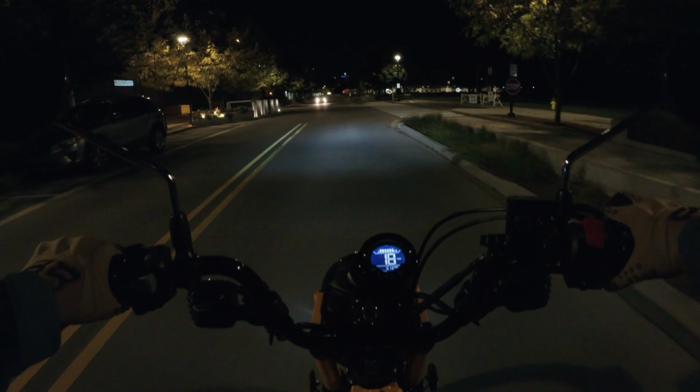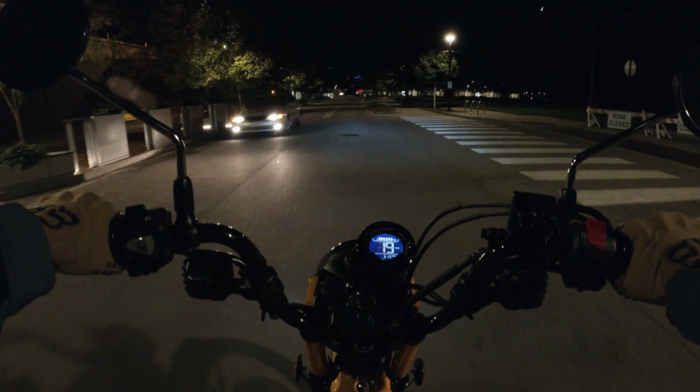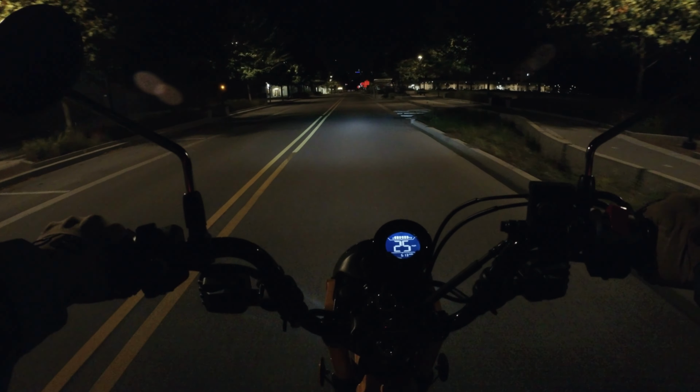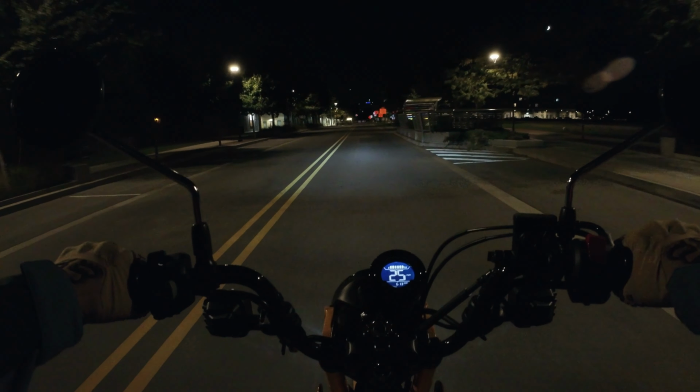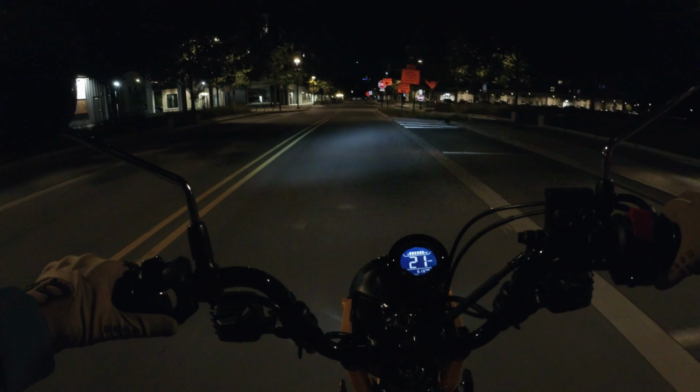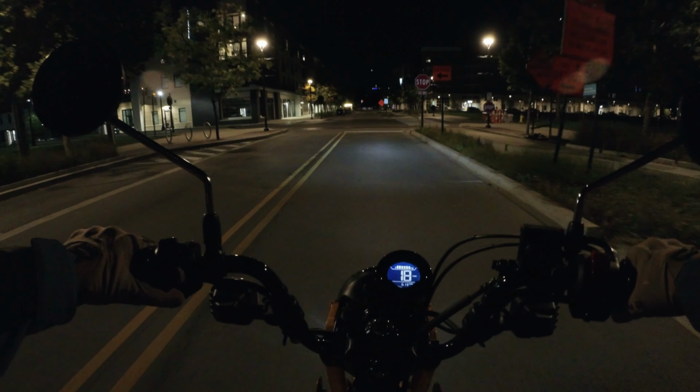The visor's all fogged up. So I can get moving here. So I think some of this stuff is still shut off. Luckily, though, on the Trail 125, I should be able to get through there without much problem.